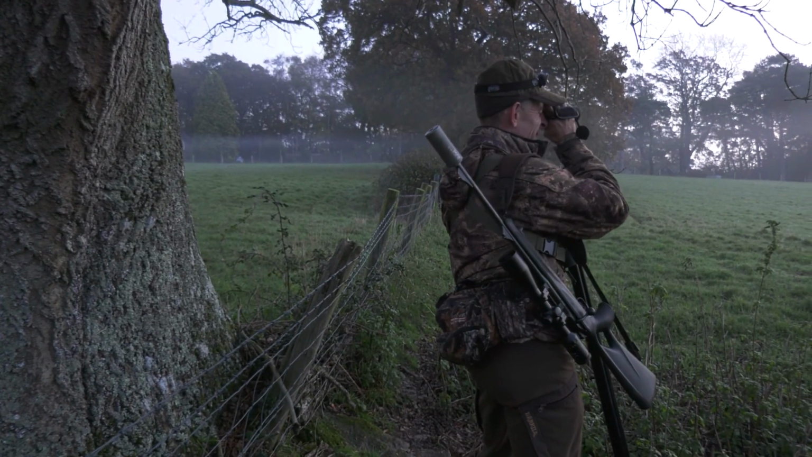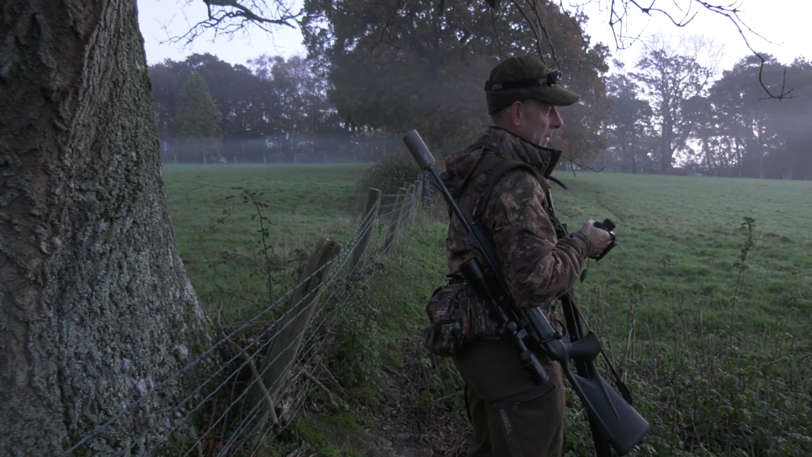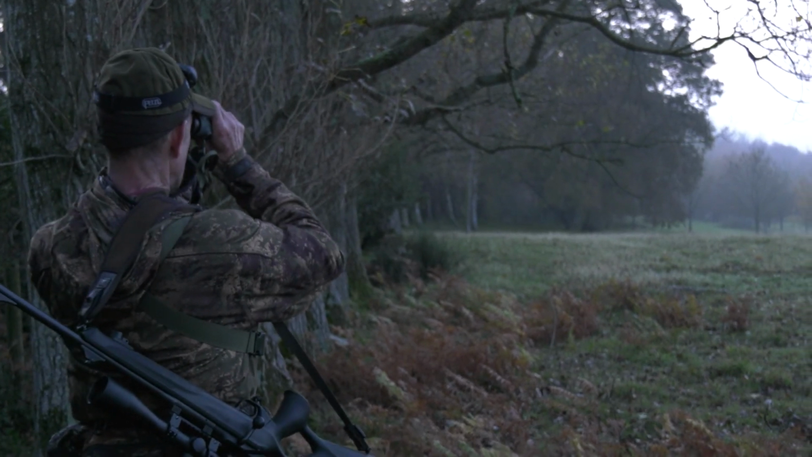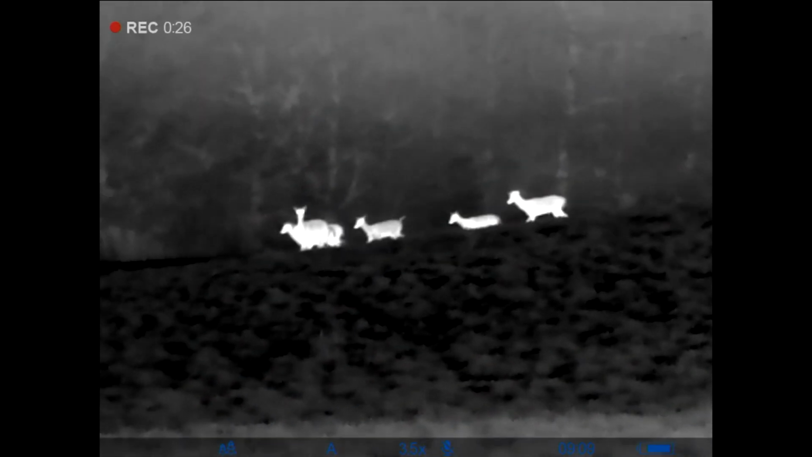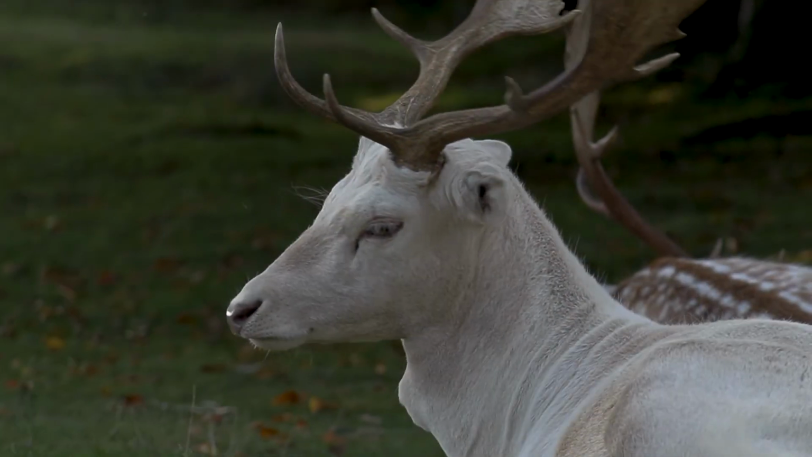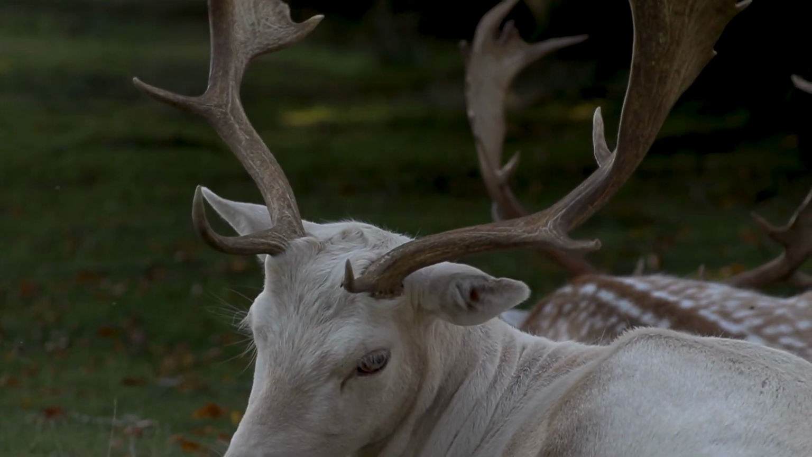So the workflow Tim will be adopting is spot the deer using thermal, then assess the deer using the binos. The Axion is the big, bold brush strokes. It's the painter and decorator, while the Swarovski NL Pure is the Michelangelo, working on the deer-stalking equivalent of the Sistine Chapel ceiling.